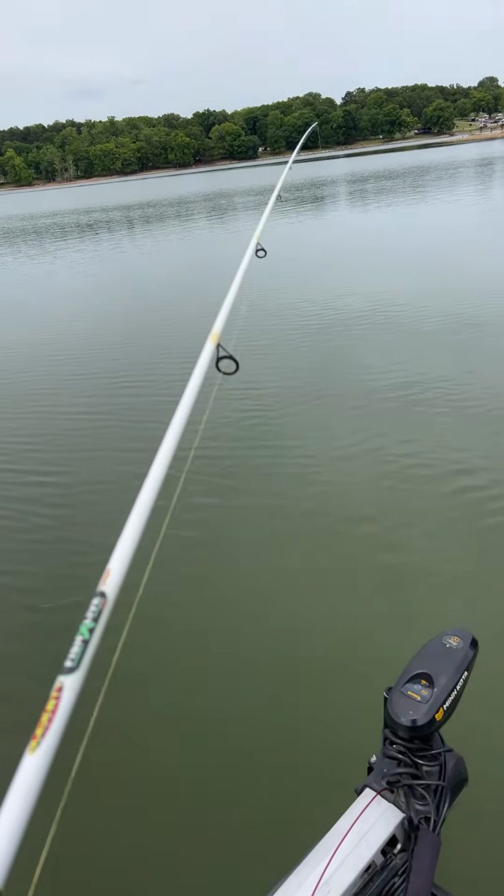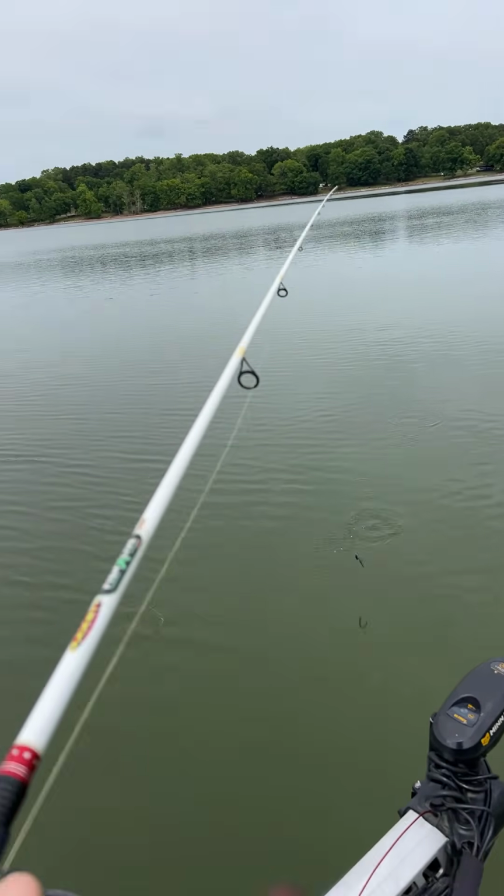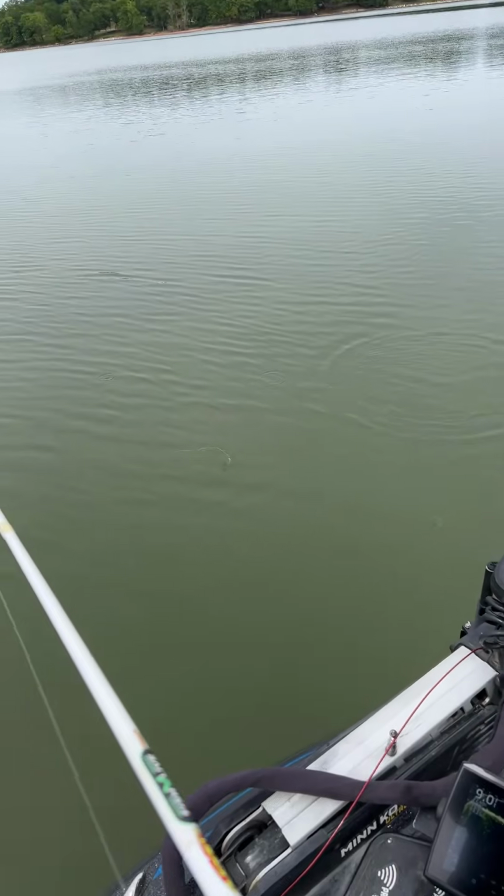Man, I hate that the water level is down. So the water level is down a little over 4 feet.